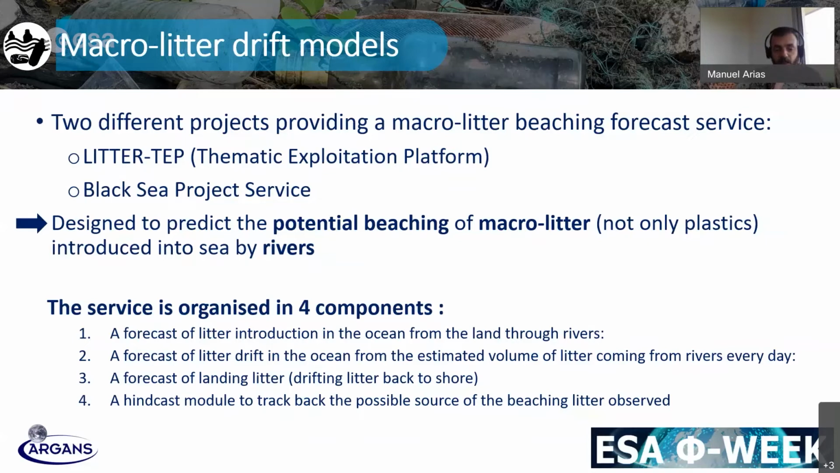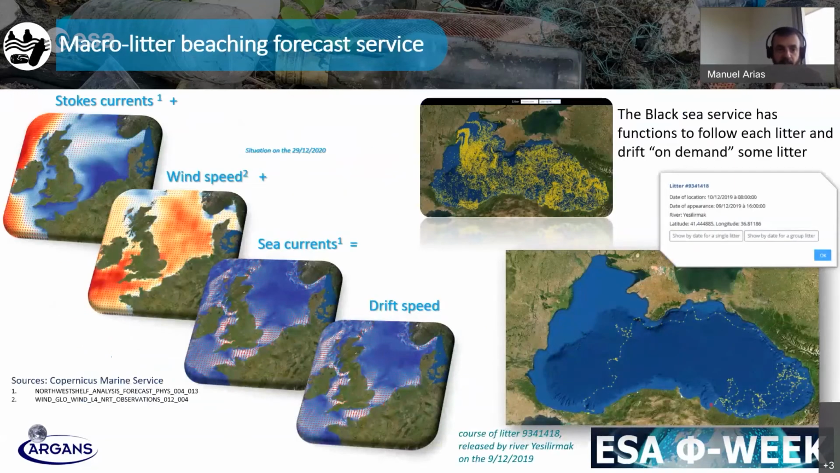The third item, which is the forecast of the landing litter, which is one of the aspects more interesting for users, is to learn where this litter is likely to end. And a hindcast module in which, by knowing some initial positions of litter in the sea surface, we can roll back to try to identify the sources, which again is another element very important for the management of marine litter in the future.